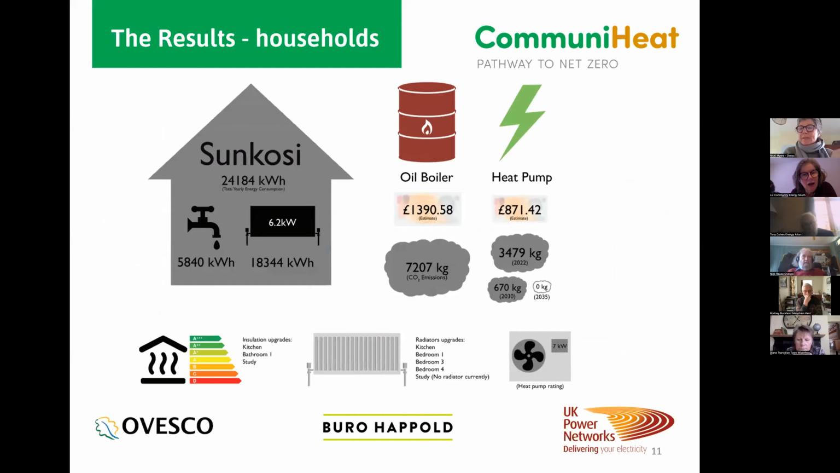And here's something very specific. This is one of the houses and the results from one of the houses. It happens to be Ollie's house. You can see that with an oil boiler, and unfortunately these prices are now way out of date because they're a month old, but you can see the comparison. With an oil boiler, it would cost Ollie £1,390 to run. With a heat pump, it would cost £870.